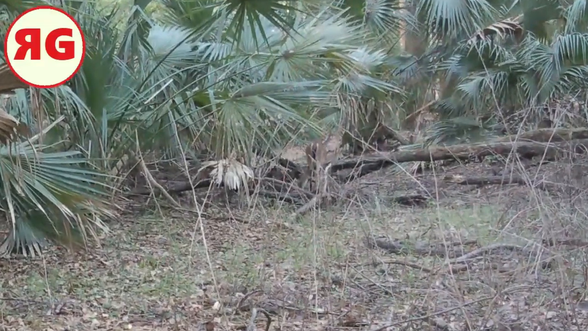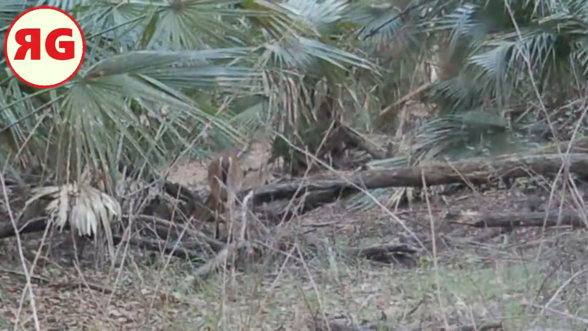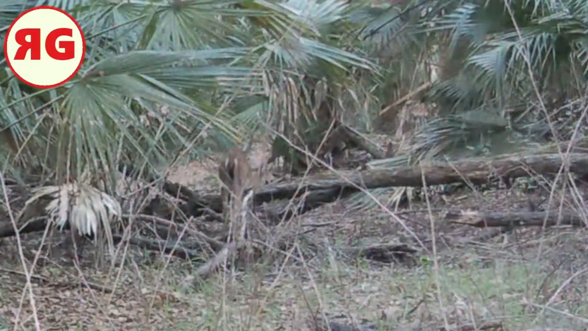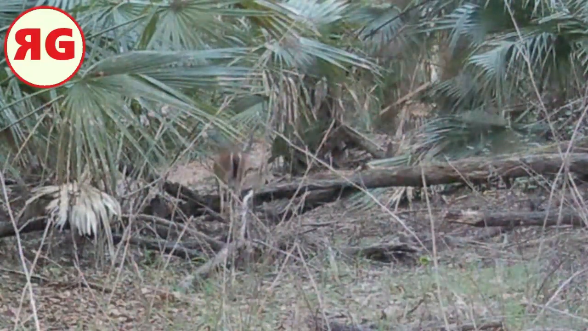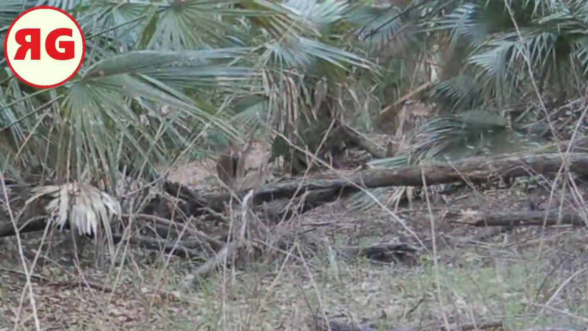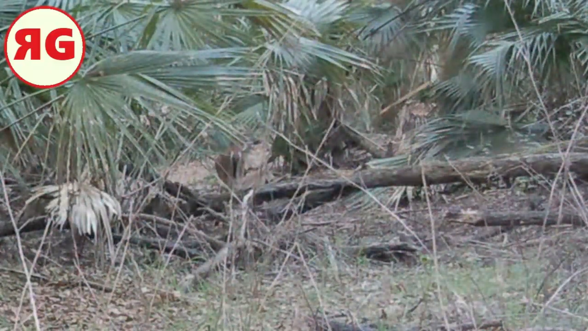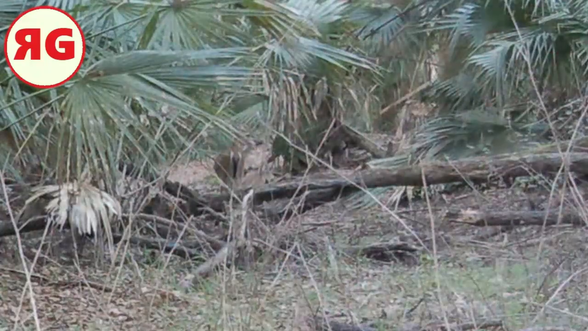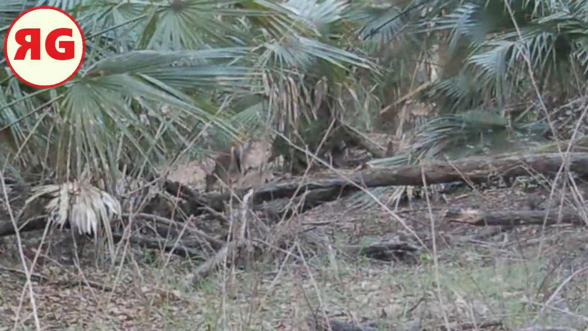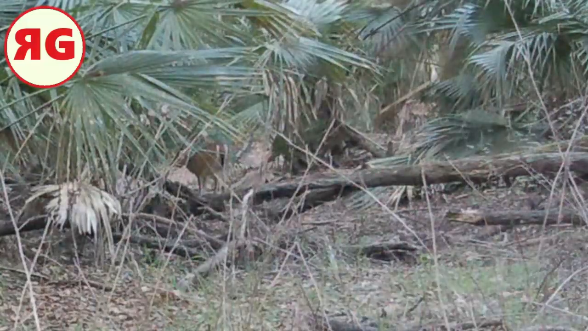Here's a deer just about to walk out onto the trail. See that light spot behind him? That's the trail. Light spot on the other side of him. Yeah, he's about to head out onto the trail, and you know the animals do use the trails.